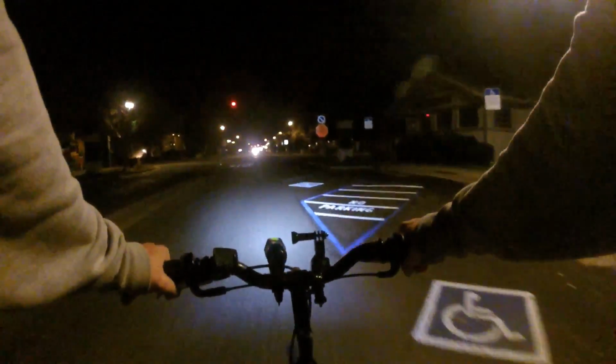It rained a bunch yesterday, so there's still lots of puddles. That was one of the reasons why I didn't really cycle yesterday. Let's see. Let me go straight.